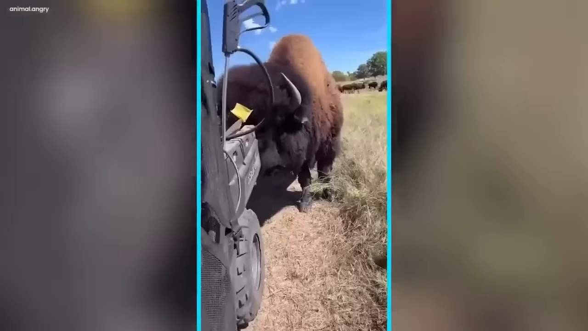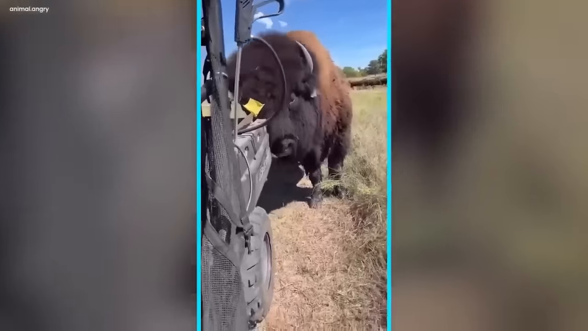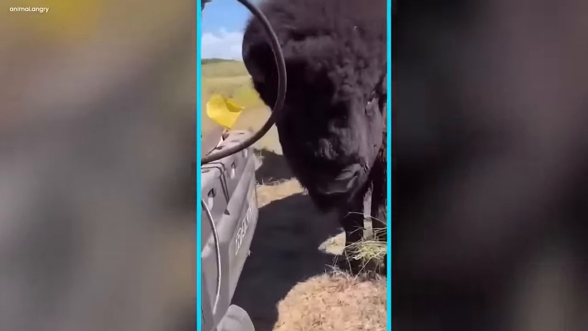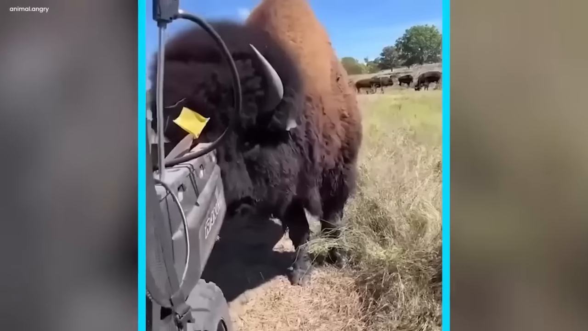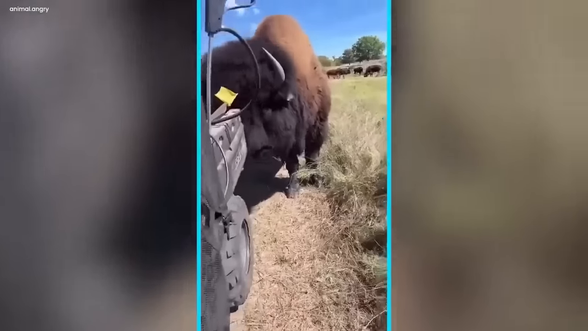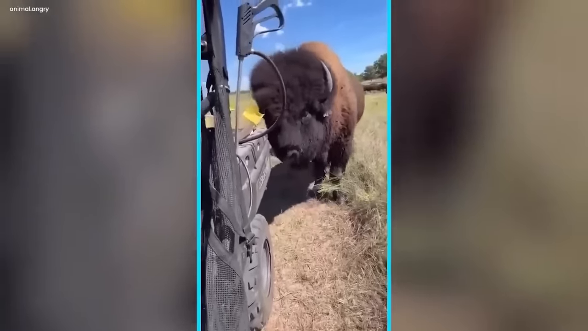The vehicle, with its hard, cold surface, contrasted starkly with the animal's soft, thick fur. The giant black creature's behavior was a mix of riddle and wonder, as if it was trying to figure out the strange object. This unusual encounter between the wild and the mechanical was a testament to the beauty of nature's curiosity and its capability to accommodate and explore the strange.